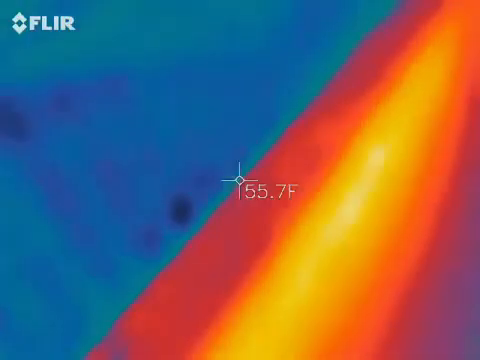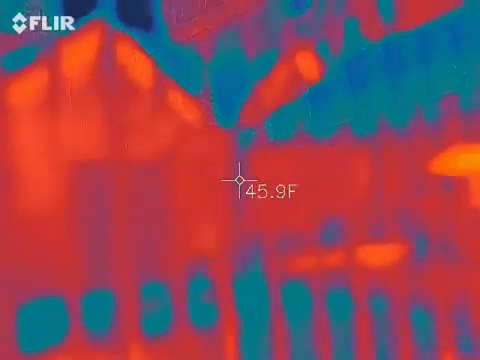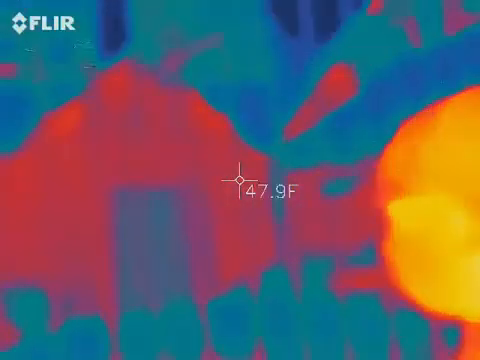You have to remember, our parking meters and crosswalks have wiring underneath the sidewalk. It's strong enough because it's running through here that it'll set it off a little blip. But I don't get anything inside either.